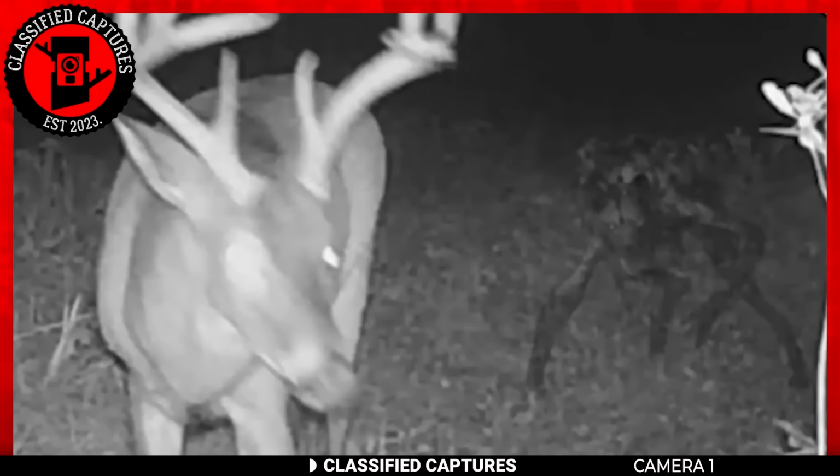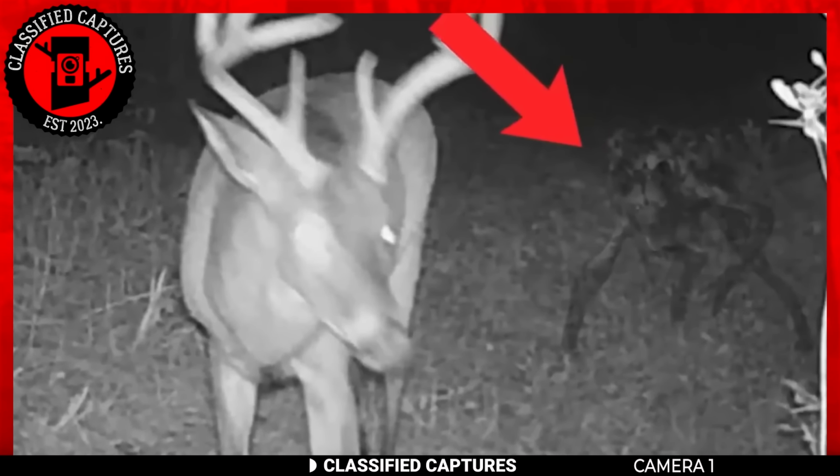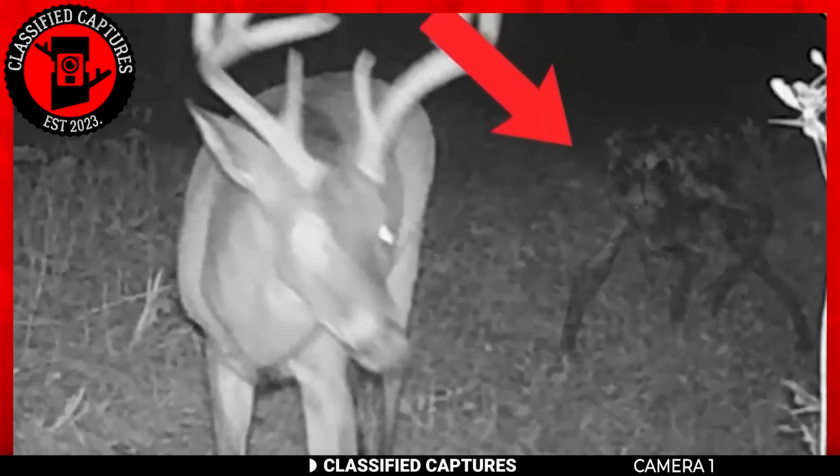In this trail cam capture on your screen, there's a deer which we see clearly in the foreground. But if you take a closer look at the background, you see that there's an odd-looking creature behind it. At first glance, it looks like a wolf or another creature from the canine family. But upon closer inspection, you'll realize that this creature defies any natural explanation. Its appearance is unlike anything you've ever seen before. In fact, its looks are far from anything natural.